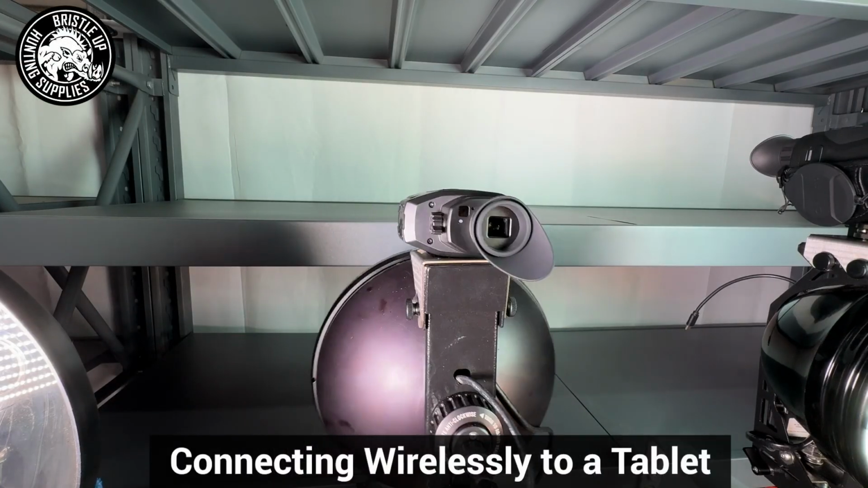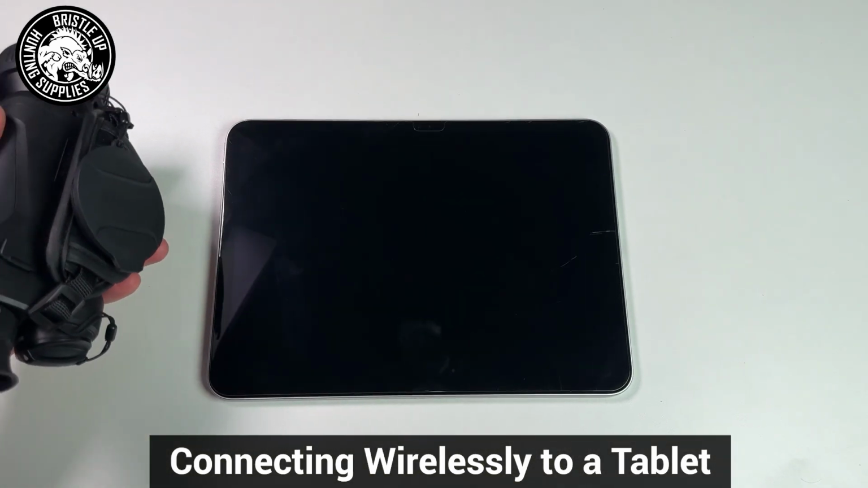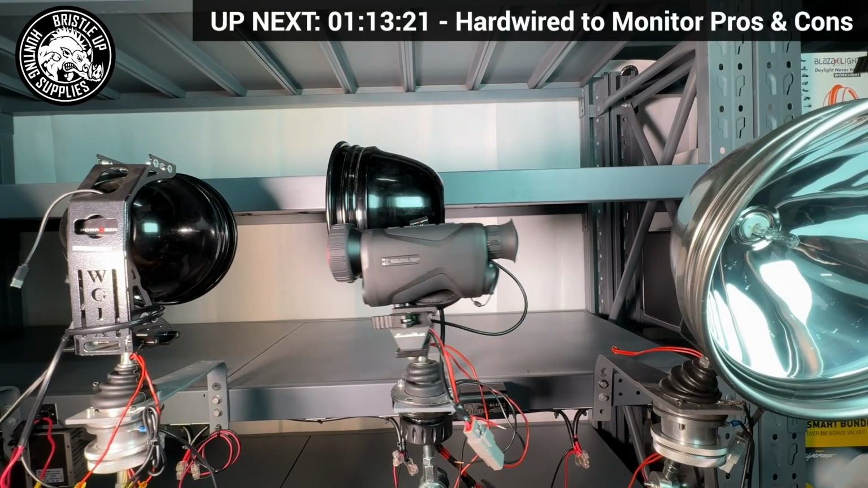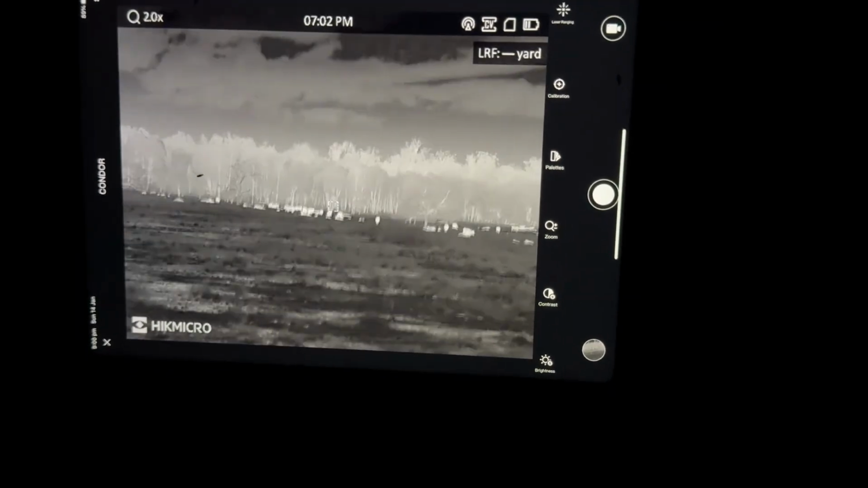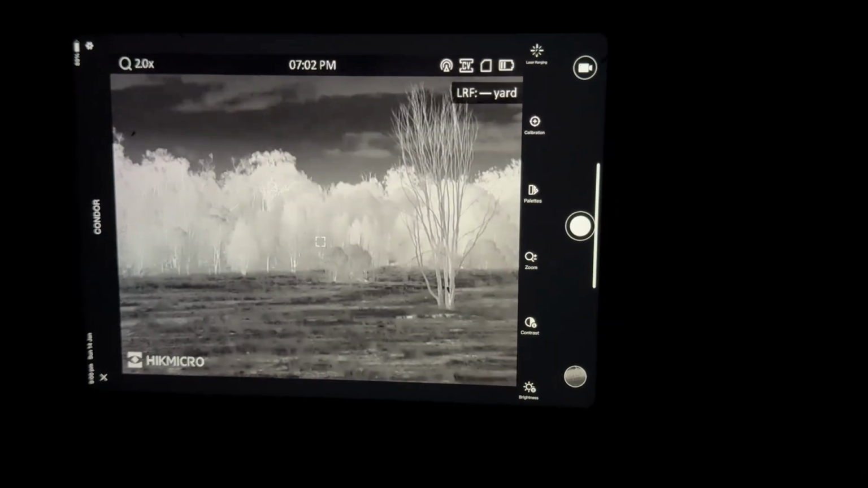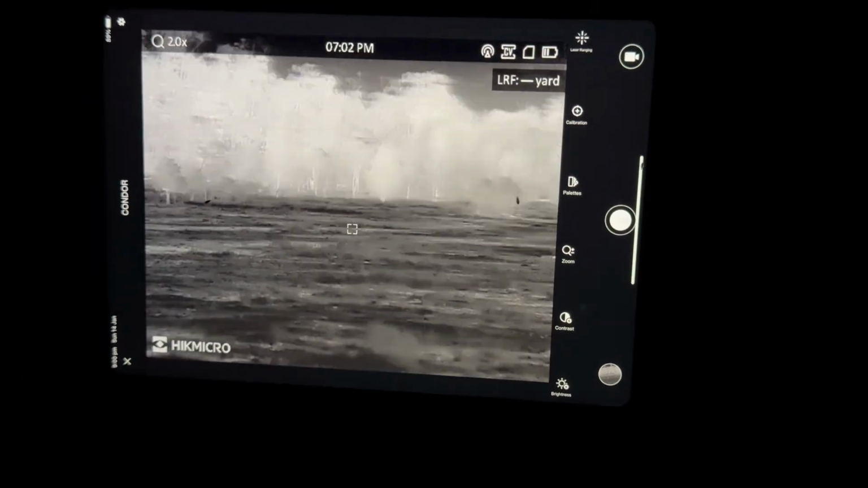Remote wireless setups work by creating a local Wi-Fi network between your thermal and a phone or tablet. Your thermal would be mounted on the roof of your vehicle or on a window-mounted remote handle. Meanwhile, the tablet or phone is mounted inside the cab. Thankfully, you do not require phone reception for this to work. There are pros and cons, however.